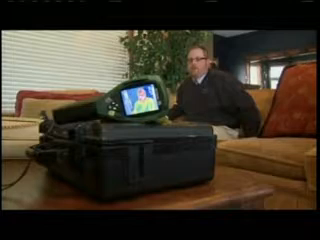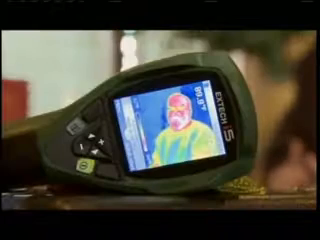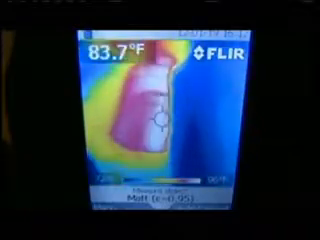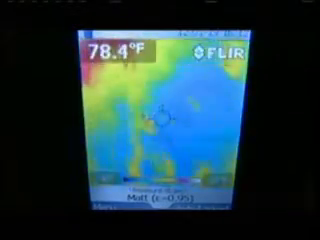That is called an FLIR thermal imager, stands for forward-looking infrared. In other words, it's a heat sensor. This tie-dyed looking image is actually pointing out areas where hot air is escaping and cold air is seeping through. And that is the enemy of home comfort.